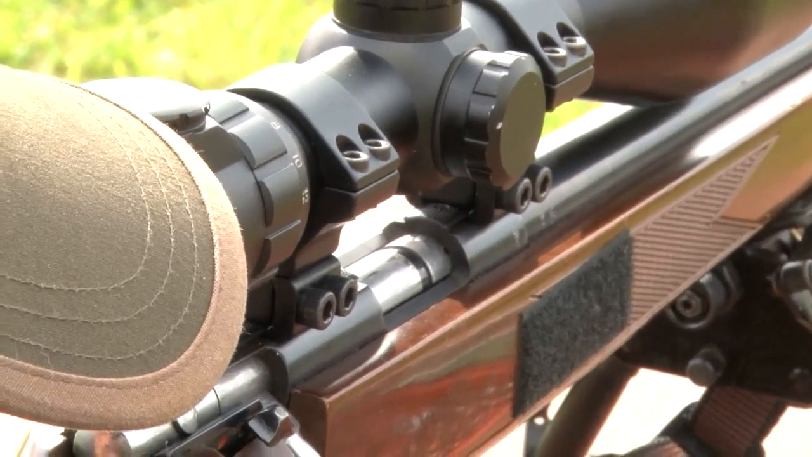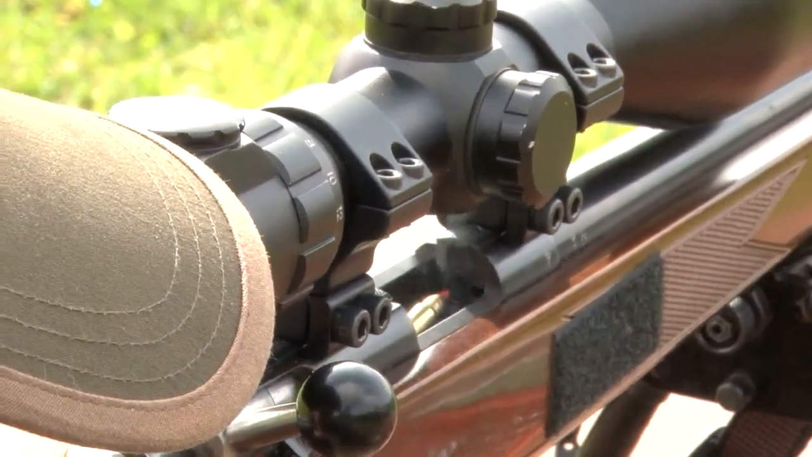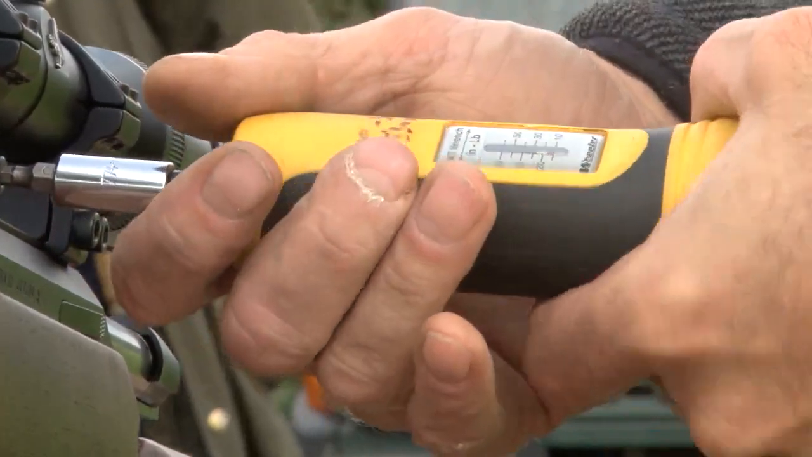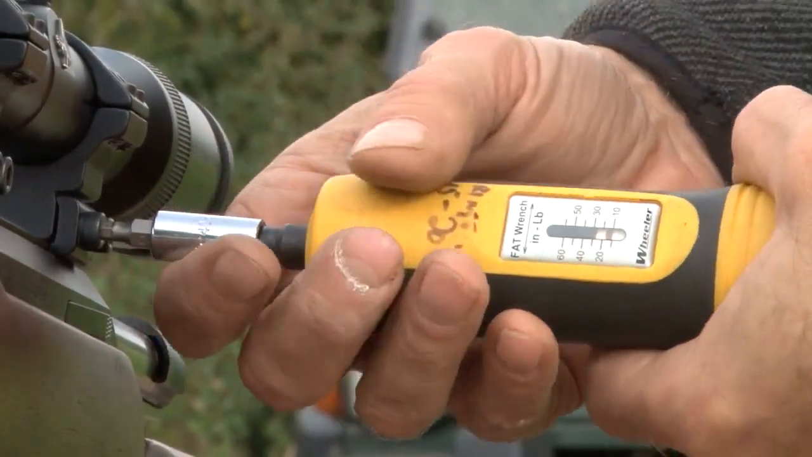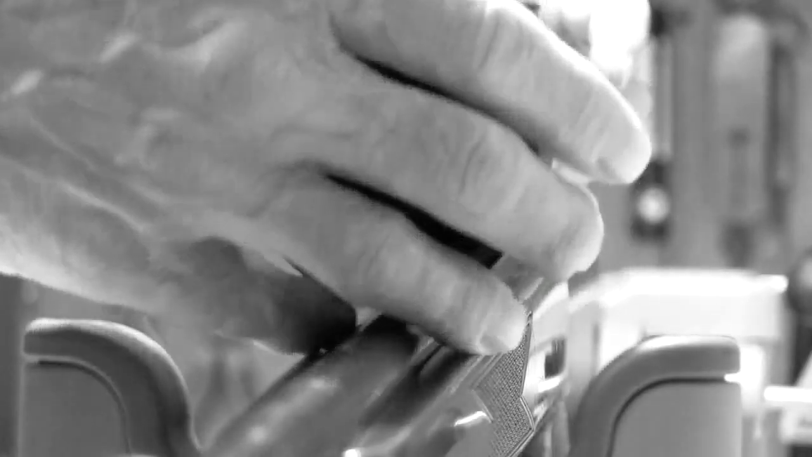So the lesson is, start with the basics, and today rifle reviewer Tim is going to talk through how he mounts a scope. There are plenty of specialist tools out there, but this is about getting the glass on top of the rifle as securely and efficiently as a toolbox and a shed will allow.